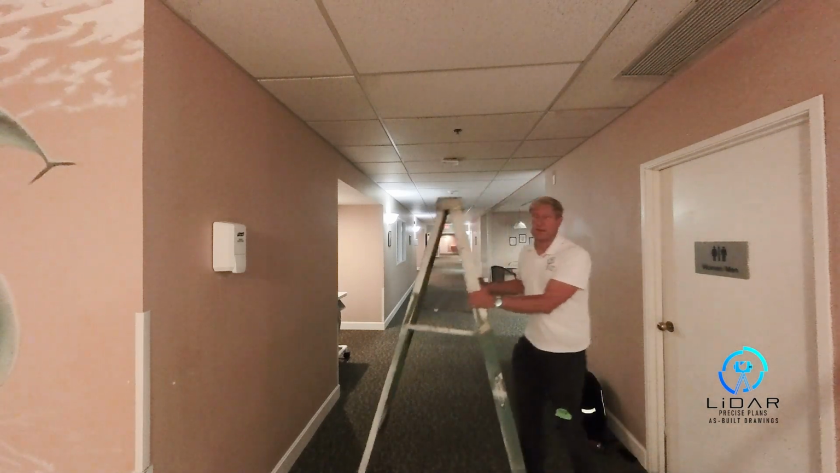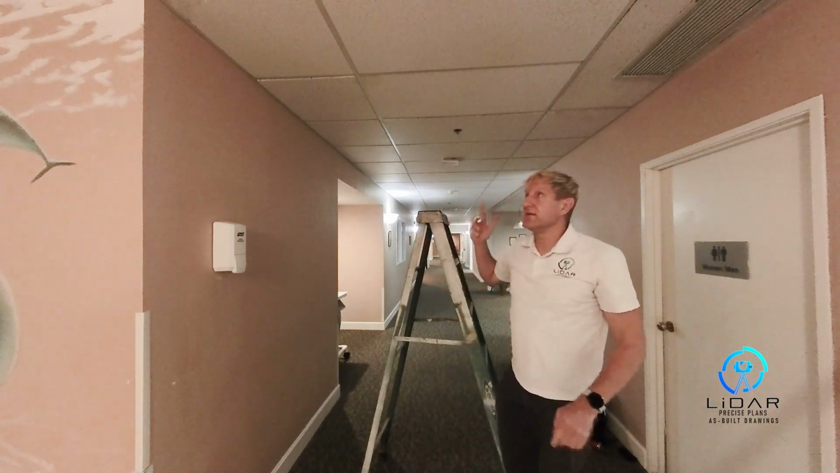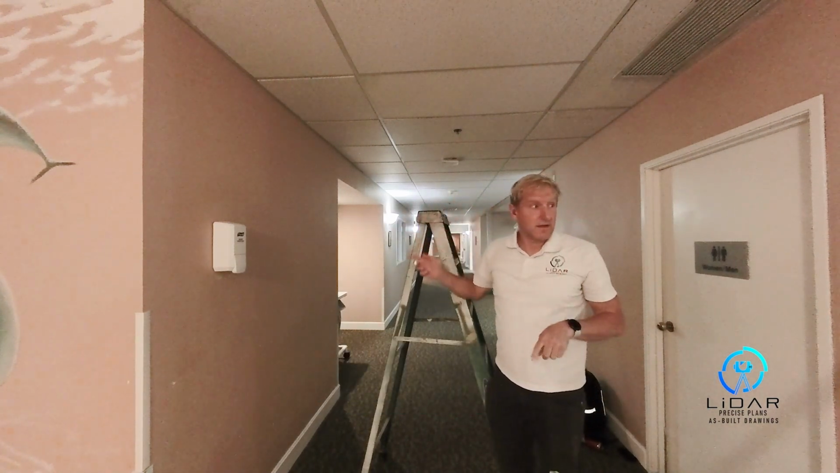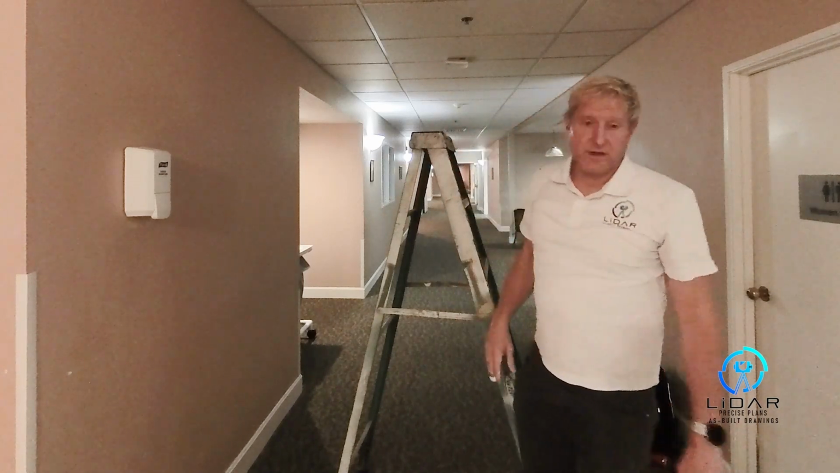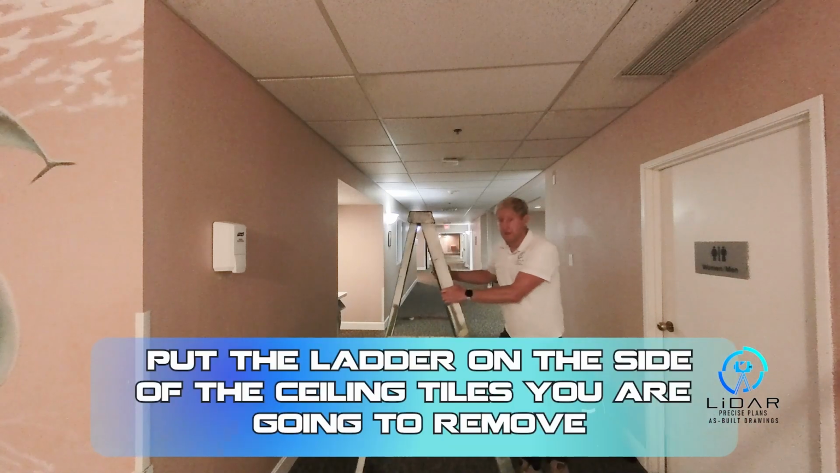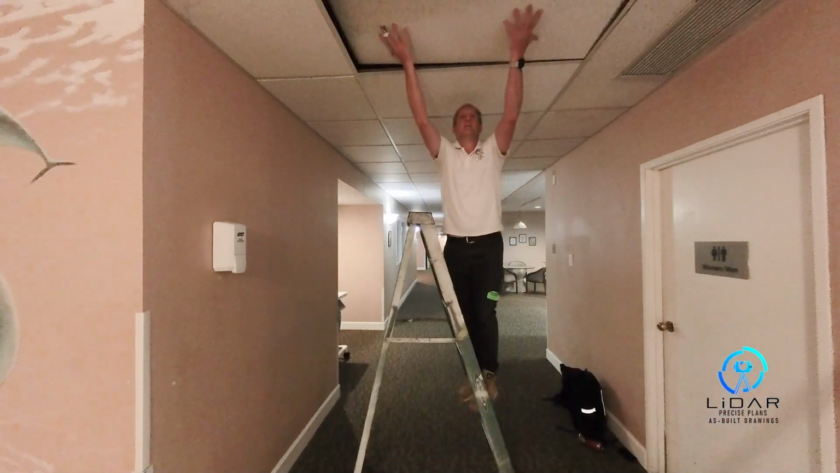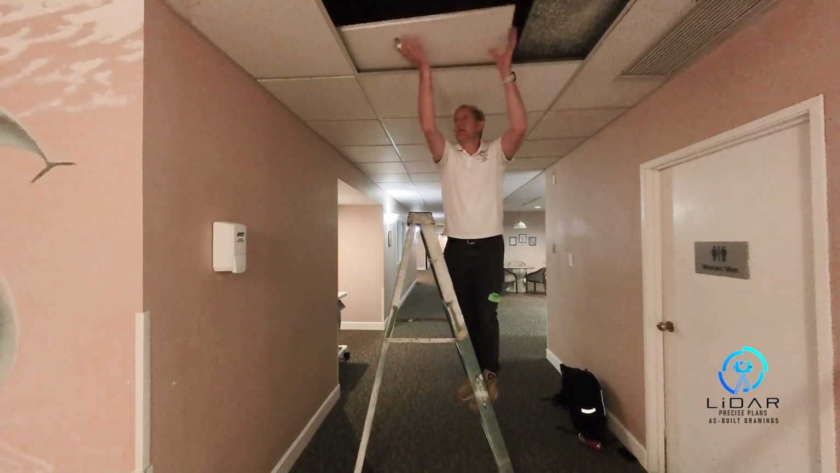And tip 1, don't ever stand directly under it when you're taking the ceiling tiles down, because they're very dirty and dusty, and you'll just get stuff all over you and you won't have a good day because you'll be filthy. So anyway, you always put this ladder to the side of it and then push up and slide it to the side.